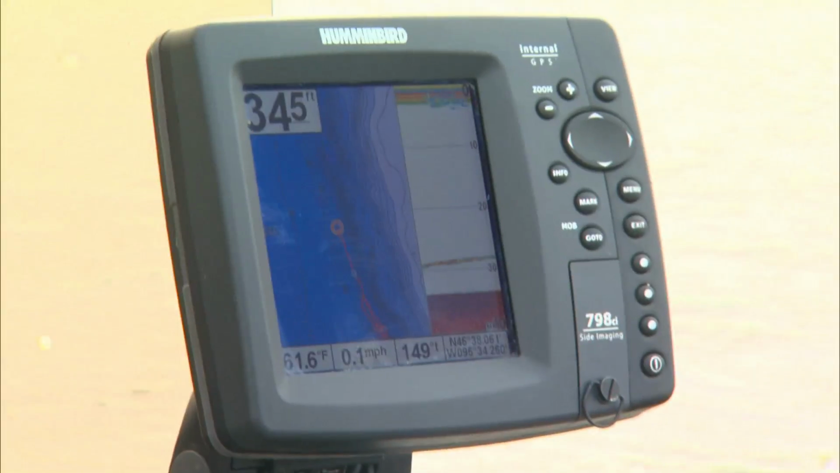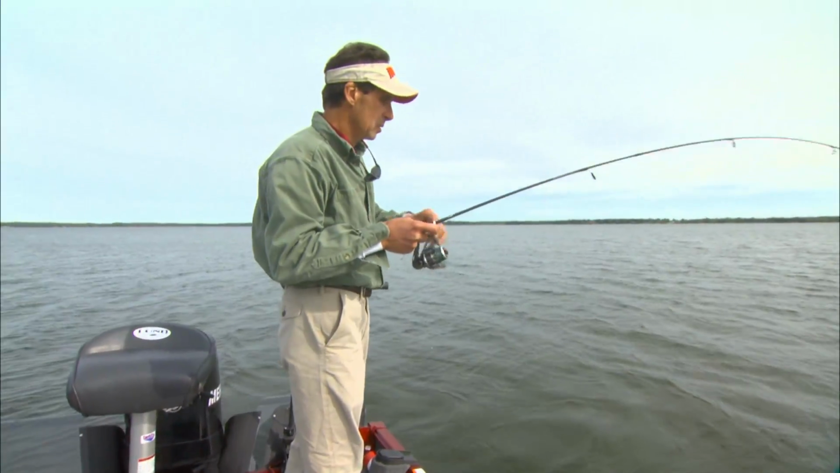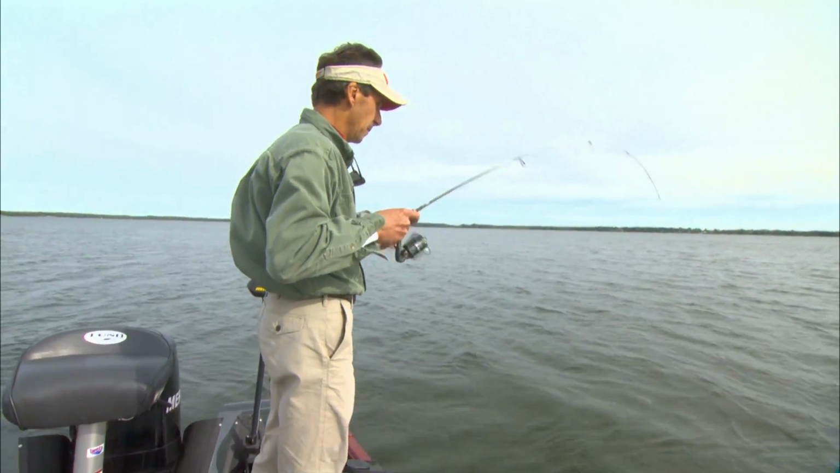They look like crappies right there. Okay, whoop, there's one. Got him? Can you see them on the depth finder? As soon as you come through those pods of them, looks like a good one again. Yeah, I'm telling you, he's pulling.